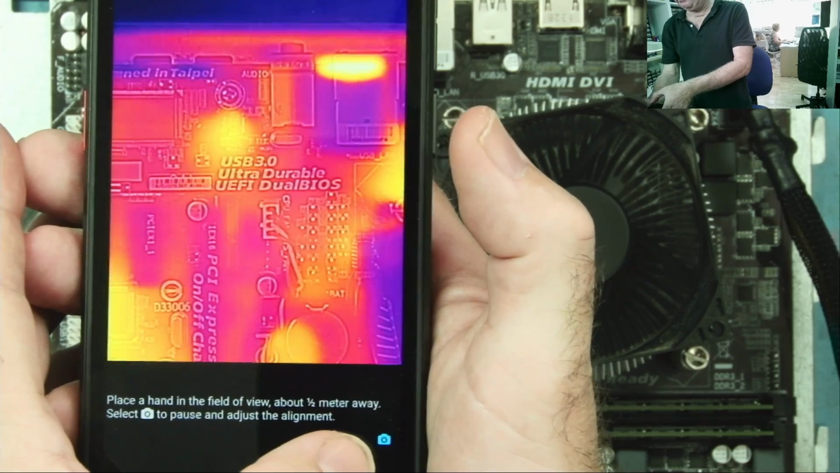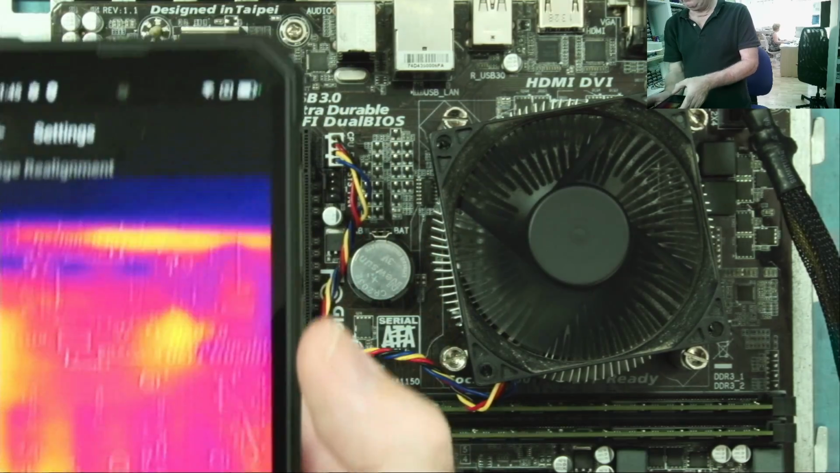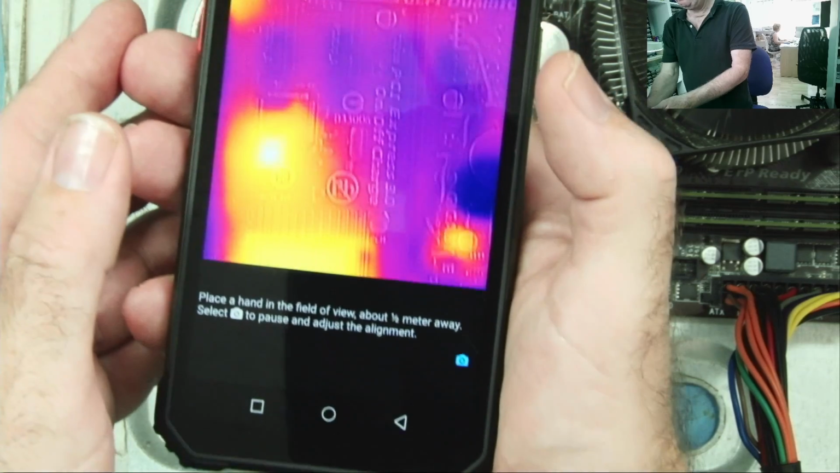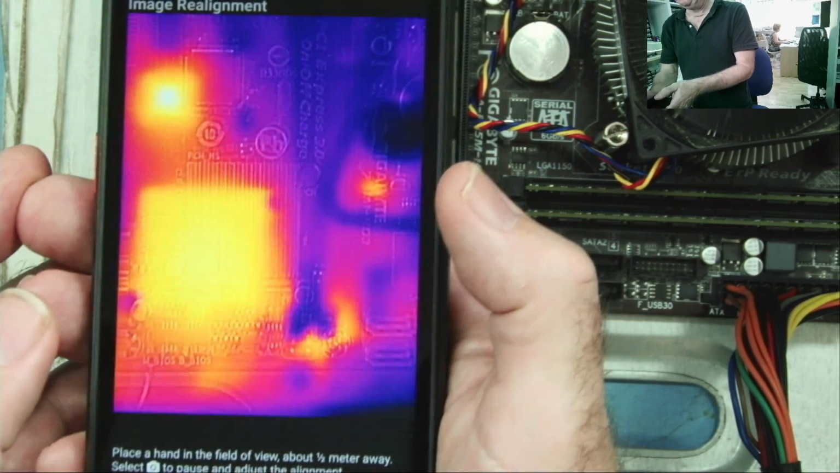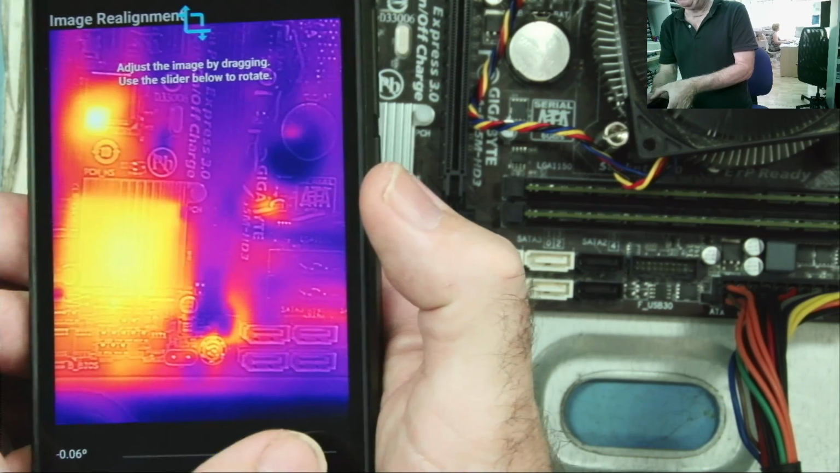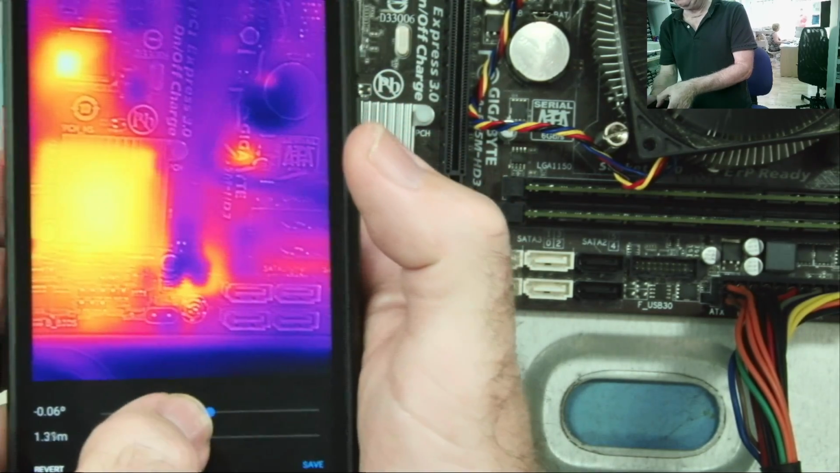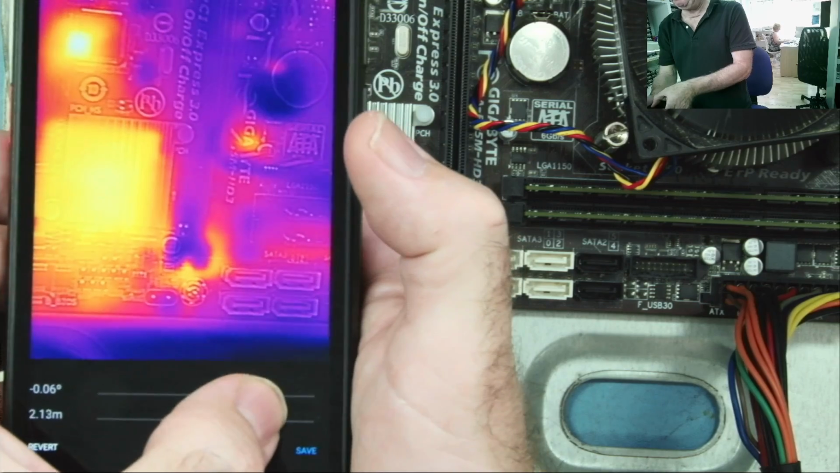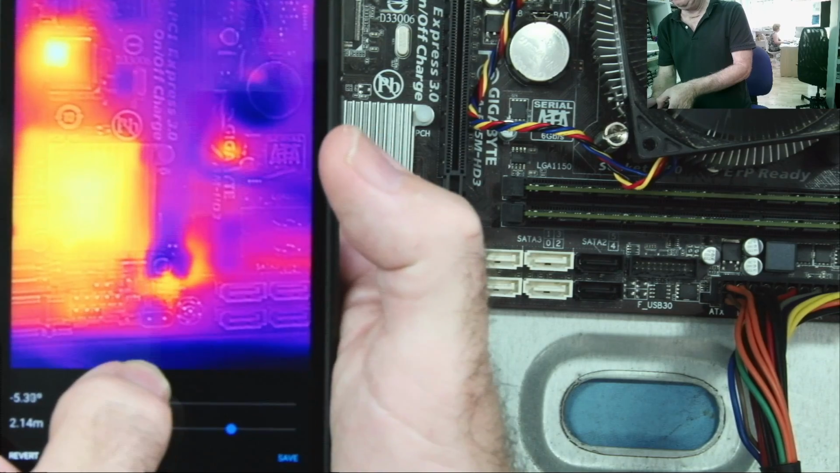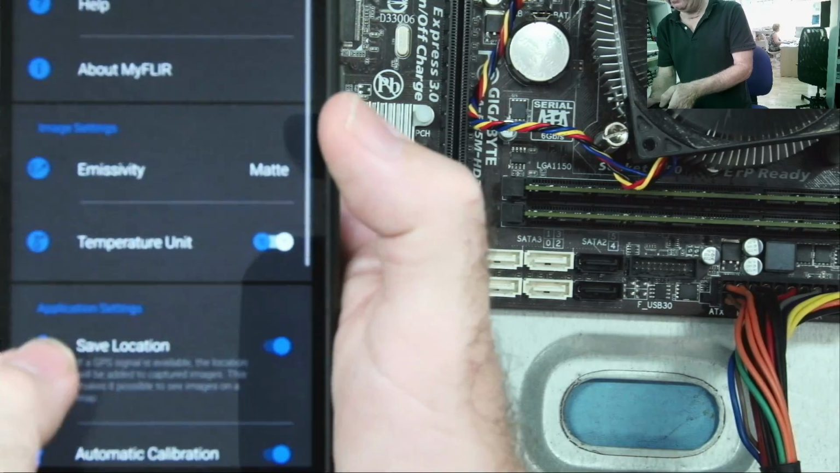I'll just find an interesting part that will work nicely for us. Yeah, this is fine. We can see the south bridge there and the other chips. So we hit the camera button and that freezes the picture. And we can now adjust the image using the sliders, so we can actually alter the position of the image and we can alter the rotation of the image. So we can use this to line up the thermal image with the optical image. Okay, once we've done that, we hit save.